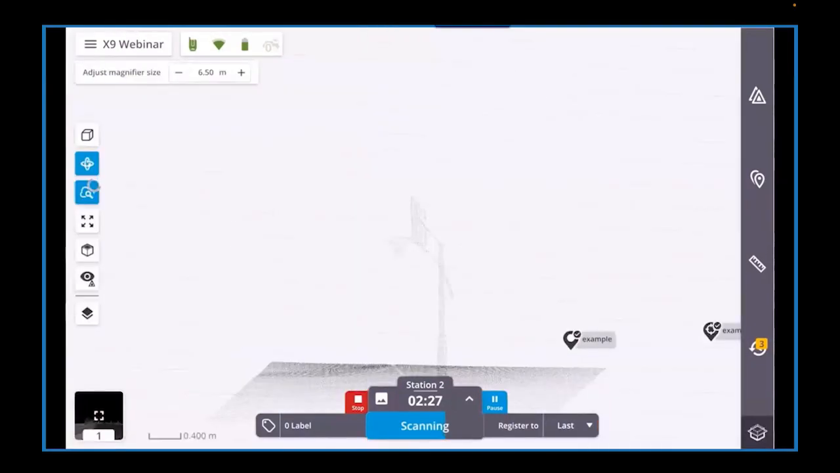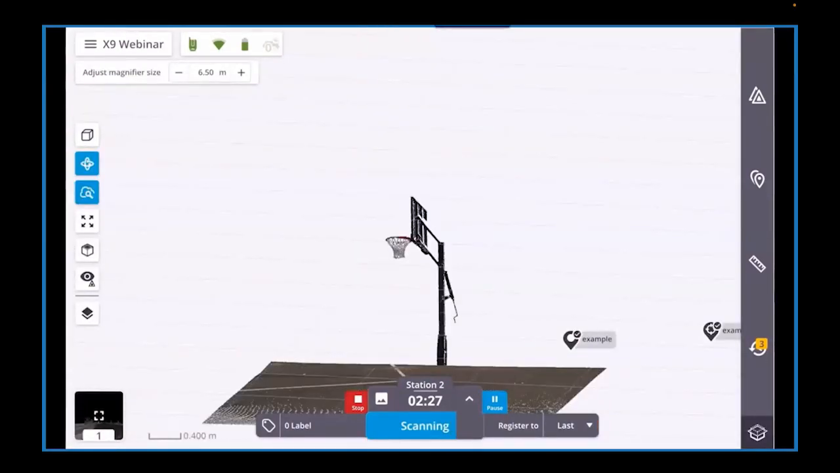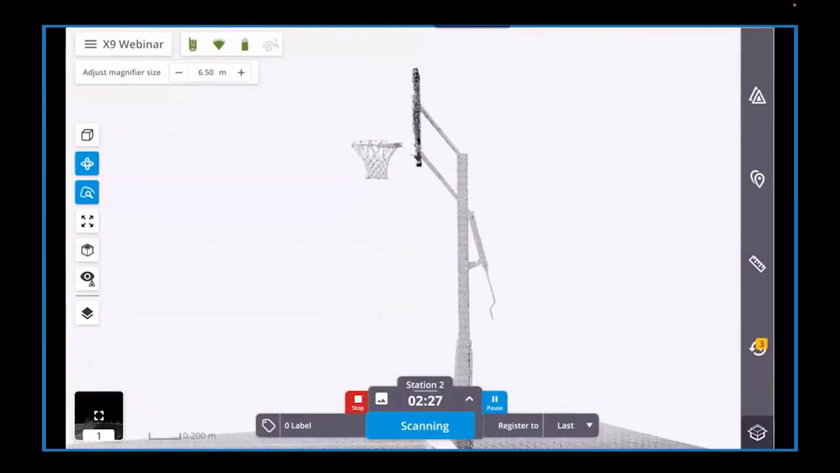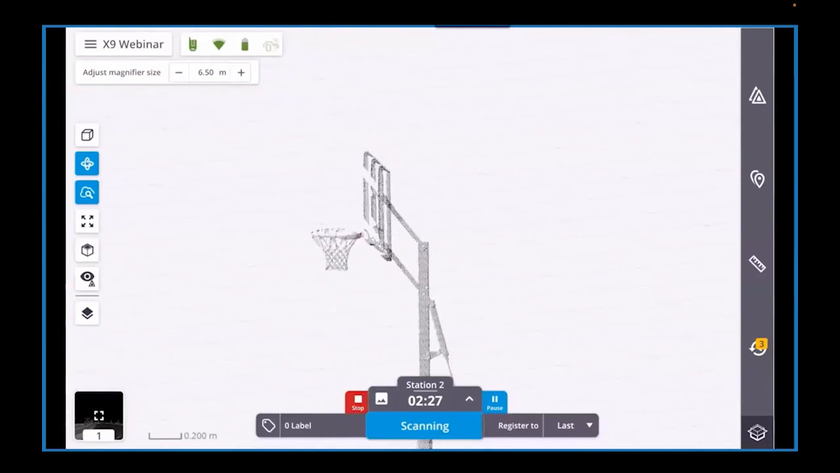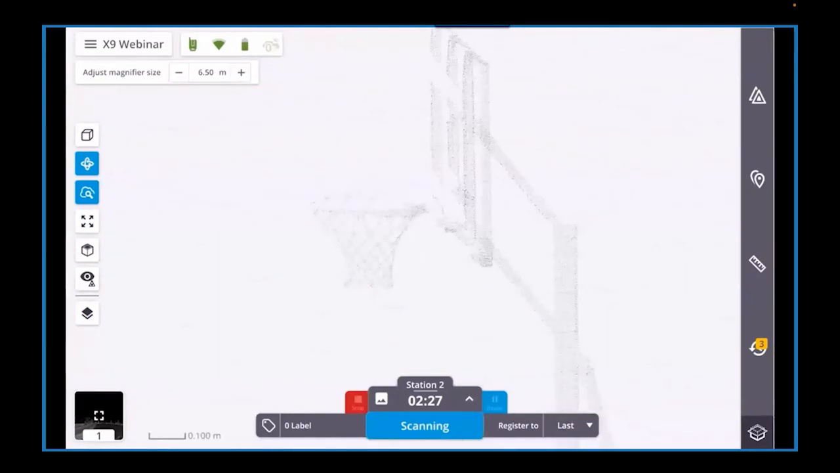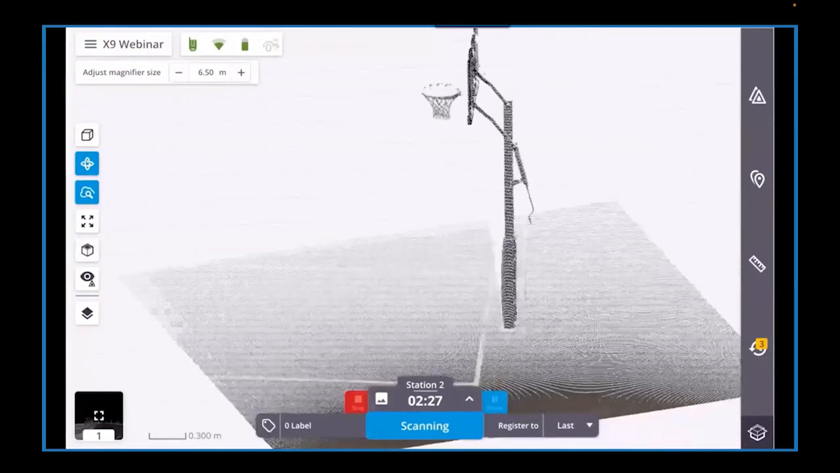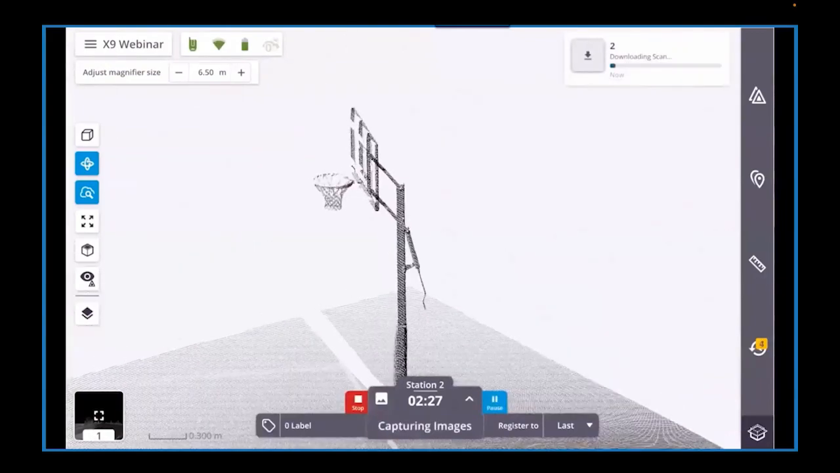Moving over to the left side of the screen, we have the display options. Perspective normally displays a subset of the available points to have faster processing speeds while in the field. The magnifier tool allows all points to be displayed for a given area. Now this allows you to inspect the point coverage of your site before heading back to the office.